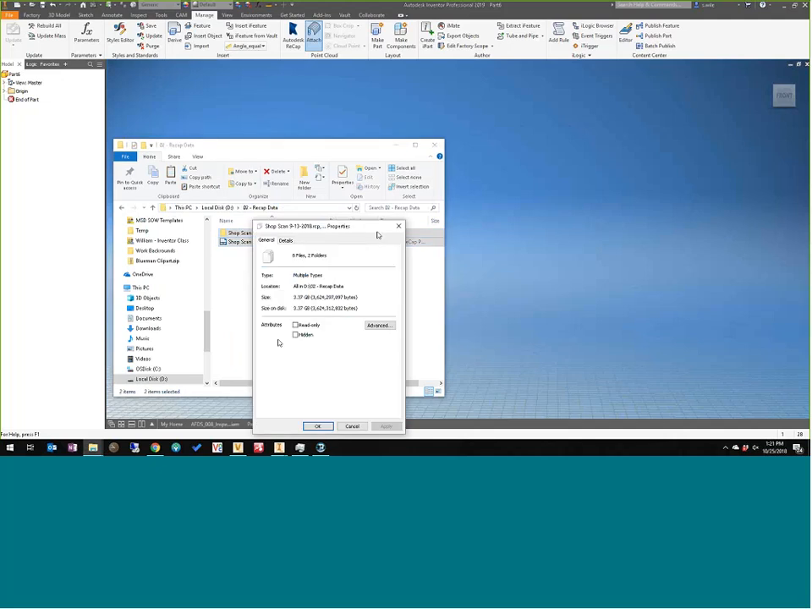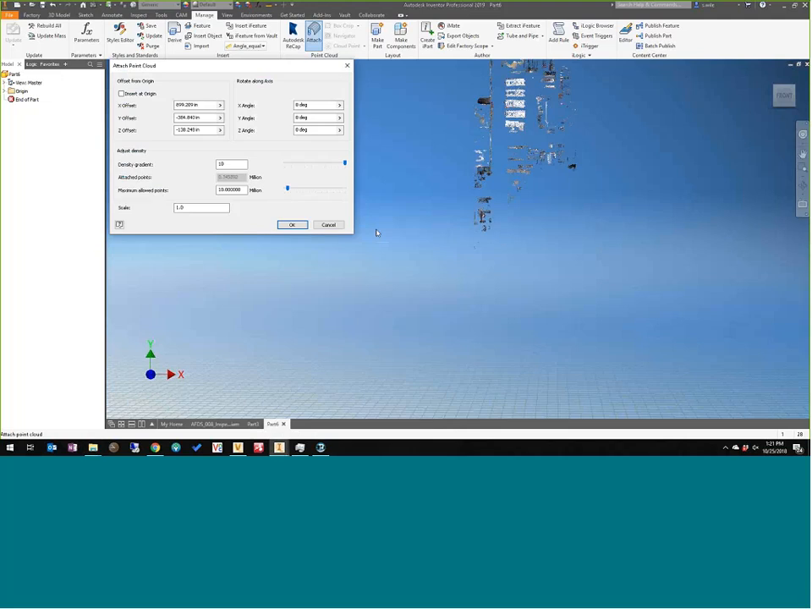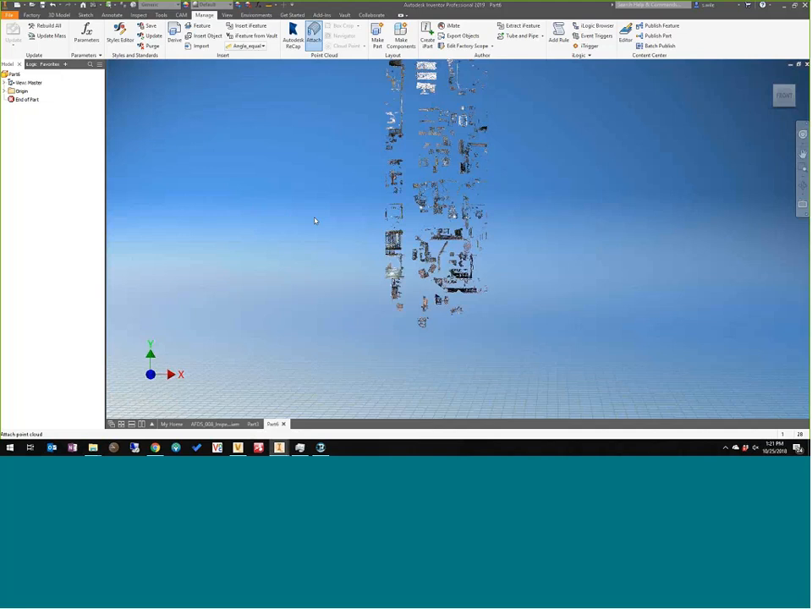This is 3.37 gig. All right, so I placed it. I'm going to put it at origin and say OK. So it's loading 3.7 gig into Inventor right now.